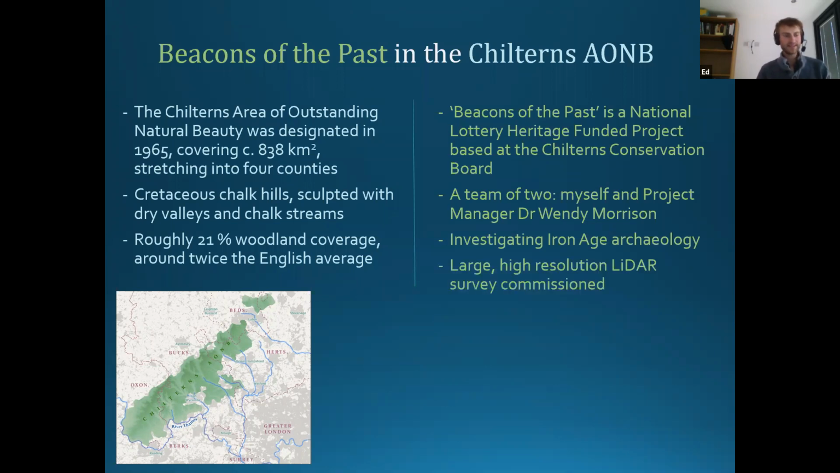But one of the key things that we are using to do this is we've commissioned a very large high-resolution LiDAR survey of the whole of the AONB plus some little extra bits. And as I say, we'll talk about that in more detail shortly, because that's what we're going to be looking at this evening.